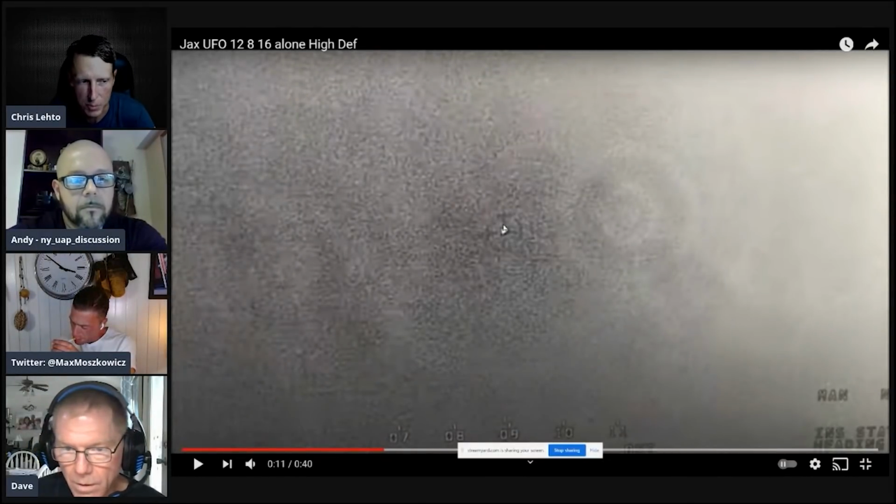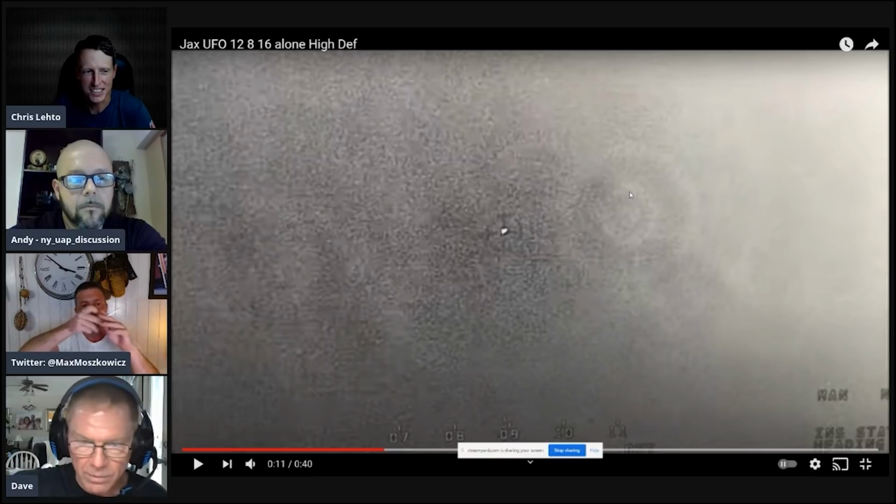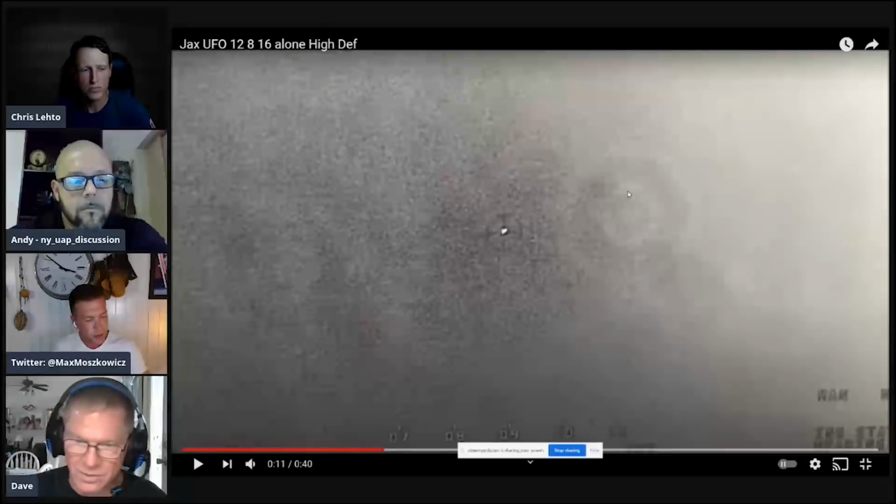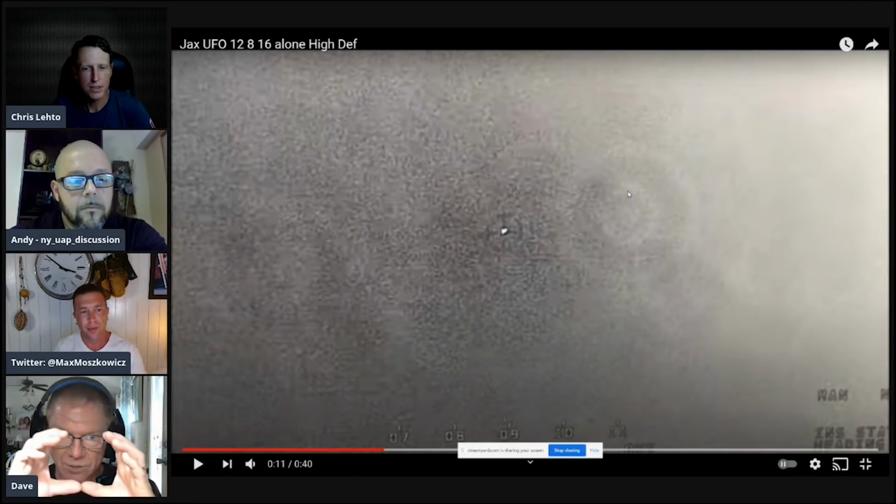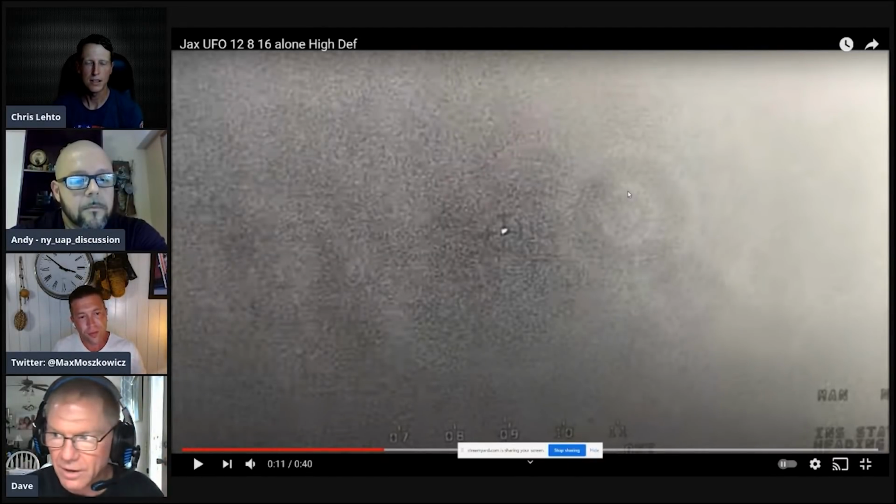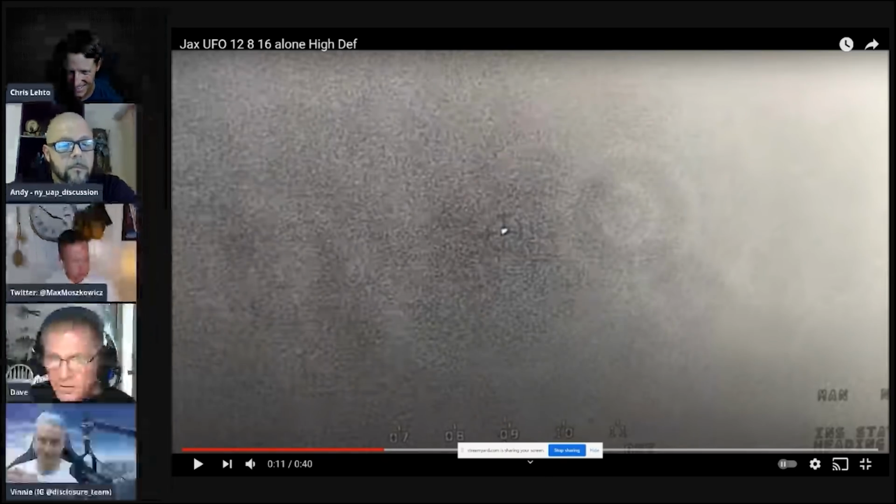How would you know if it's a dead pixel in this case? It would stay in the same place. It wouldn't move at all. I looked at this and I said, "Well, has it moved at all?" And he's like, "No, it hasn't moved at all." Well, that's weird, because even the moon will gradually drift as we're watching it. Yeah, nothing stays the same. Andy, you know that probably from seeing these. Yeah, everything moves. Birds, even if it was a blimp, it would be moving somehow. You'd see a little bit of movement.